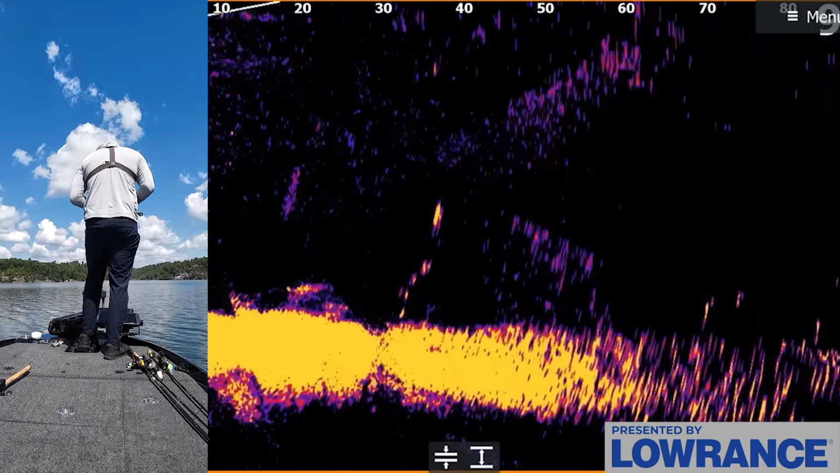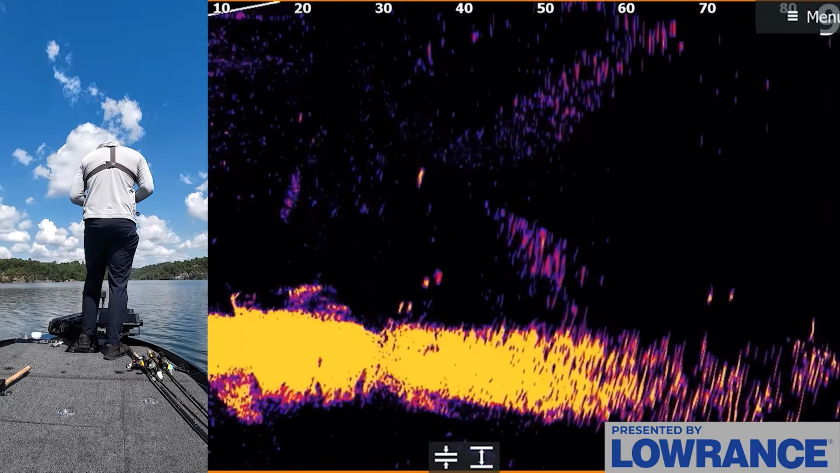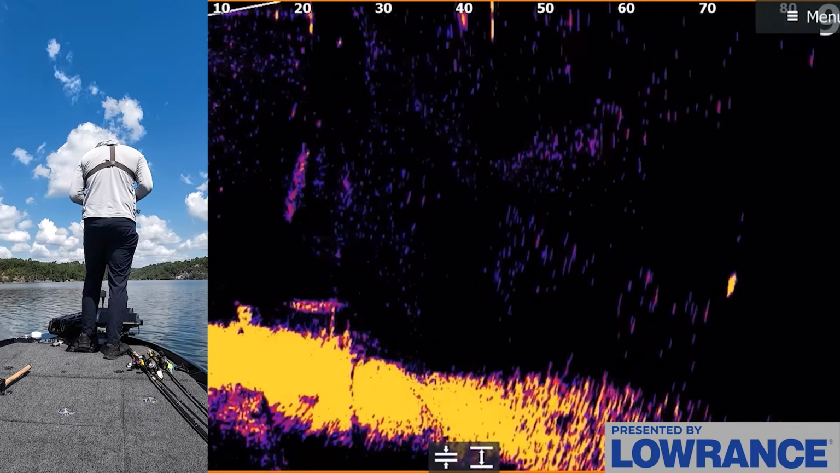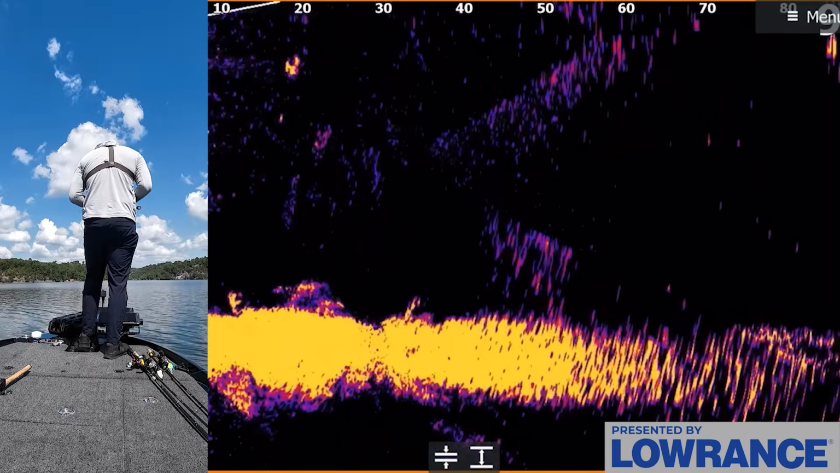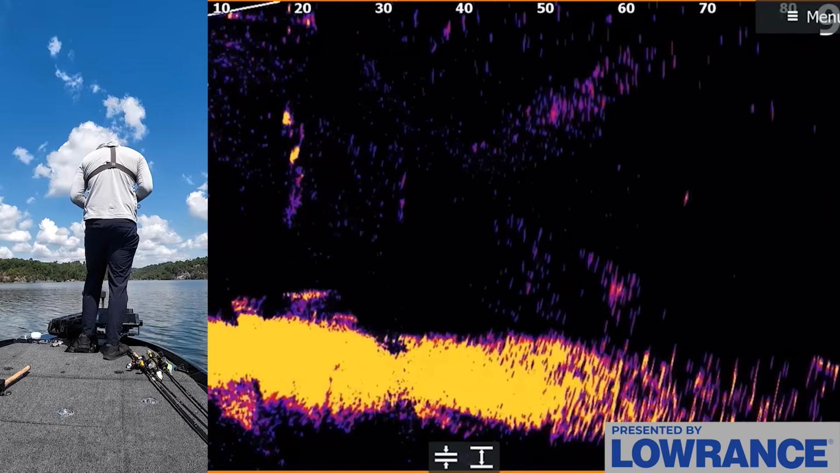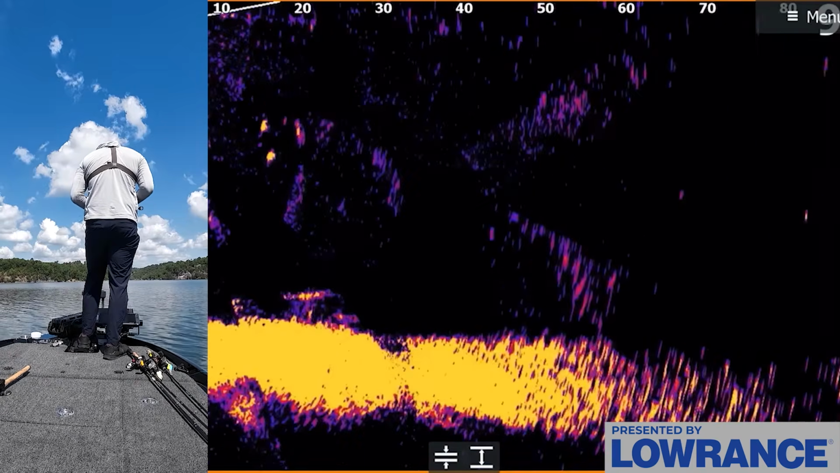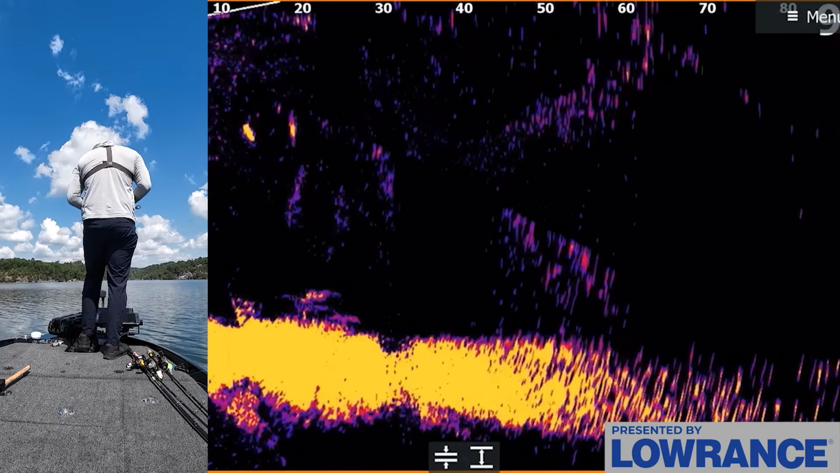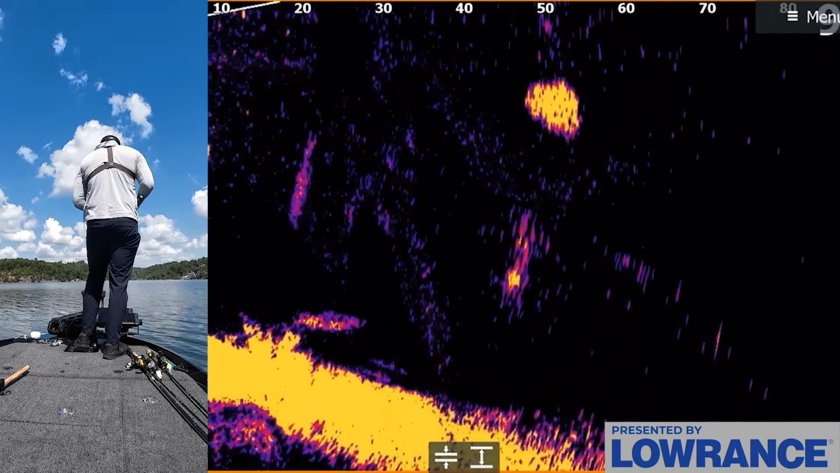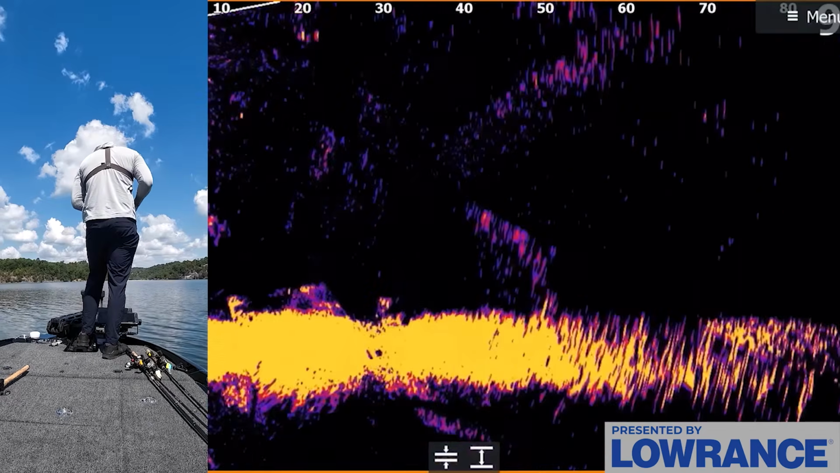Come on, fish, get it, get it, get it. Come on. He's all over it. Just get it, just eat it. Oh my gosh, he's all over it. He didn't get it. That was on the minnow. He didn't want the minnow. Come on, there's two of them on it. He's right there, get it. Oh, he didn't get it. My goodness. He followed that thing all the way back.